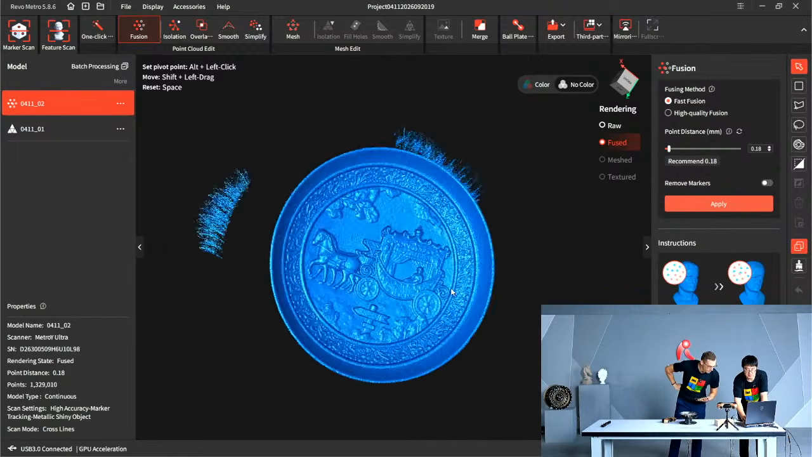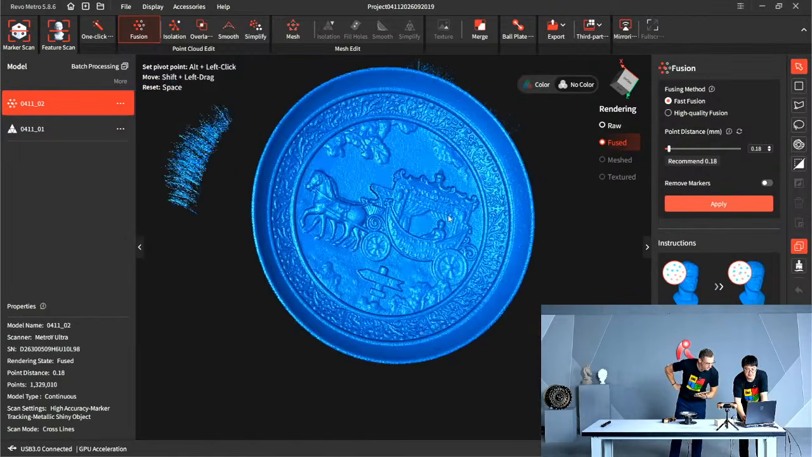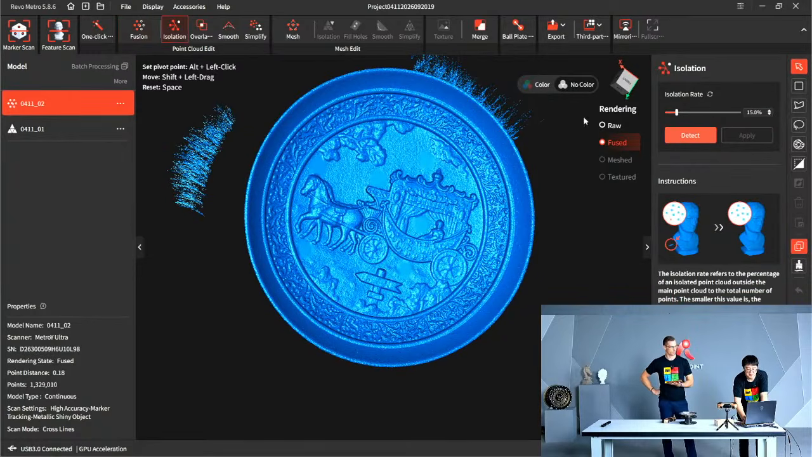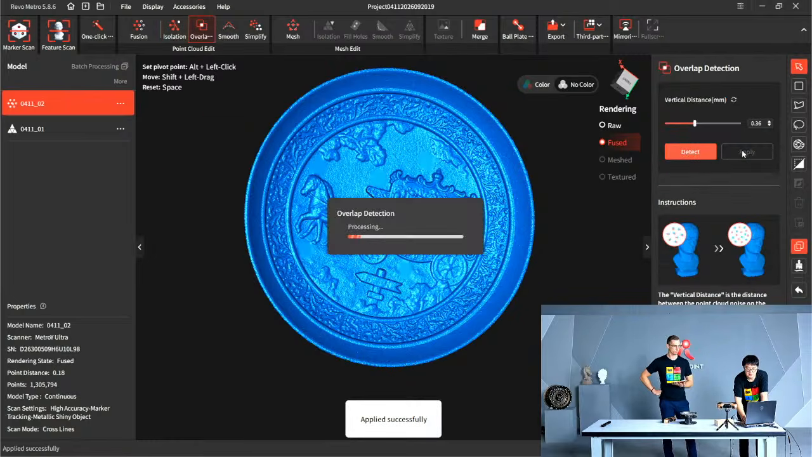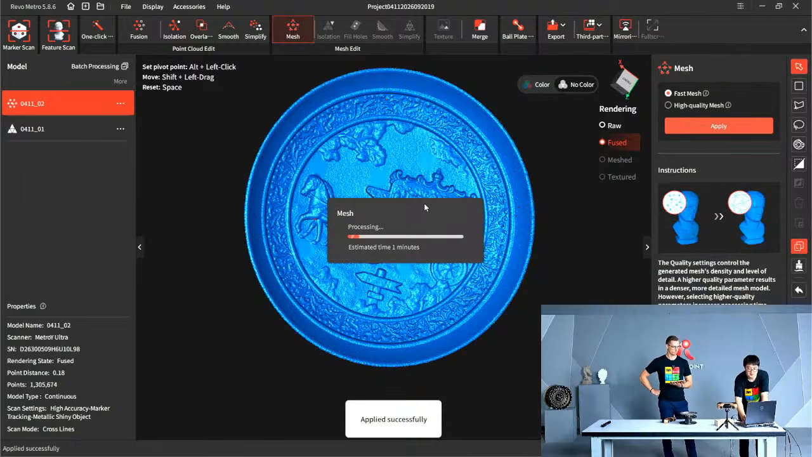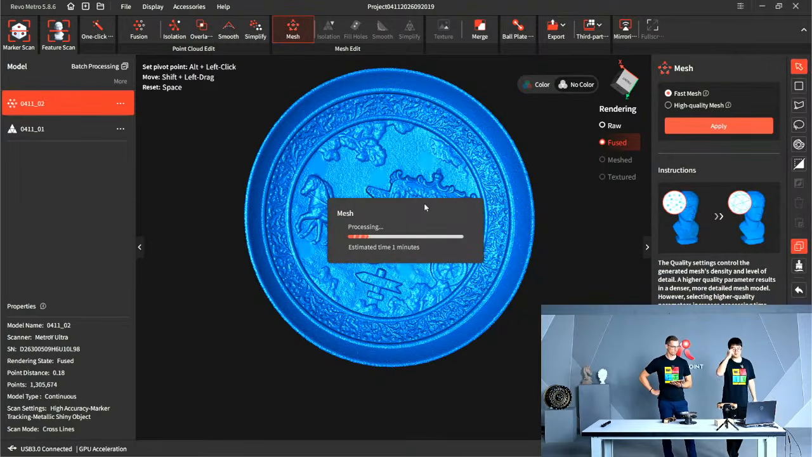Well, look at that. Okay, ladies and gentlemen, that's the detail. Just after fusing it, get the isolation, and get the mesh.